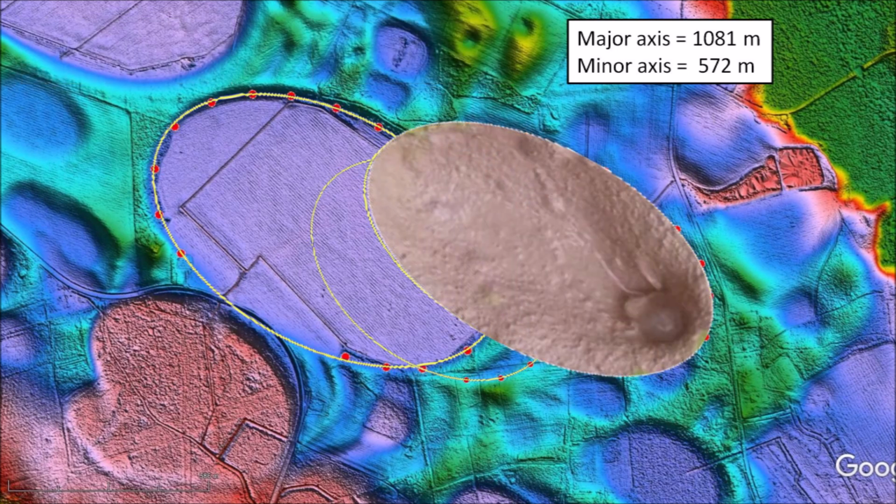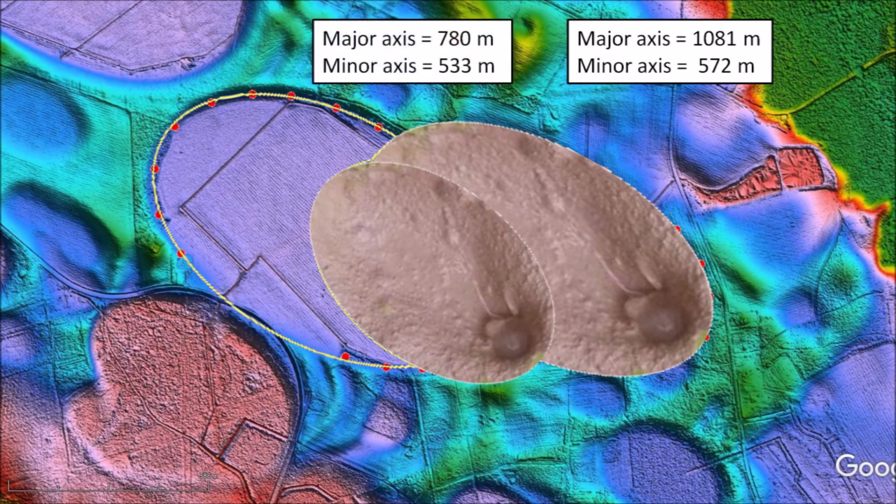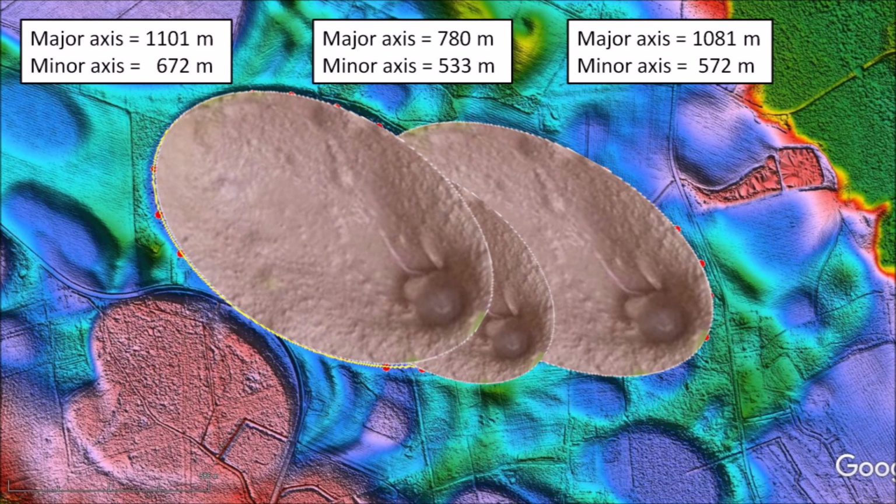First, an oblique impact by a glacier ice boulder created a penetration funnel with a major axis of 1,081 meters. Next, a second smaller oblique impact created an inclined conical cavity with a major axis of 780 meters. Finally, a larger ice projectile produced the conical cavity that formed Herndon Bay. This ellipse had a major axis of 1,101 meters.